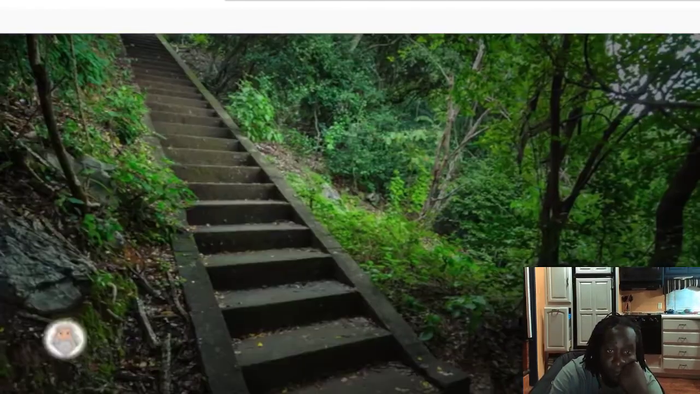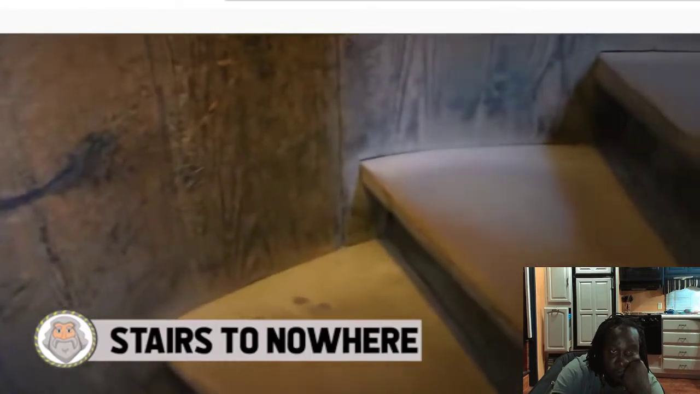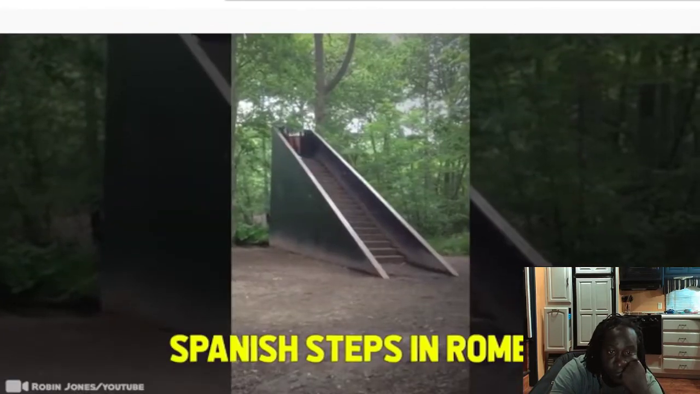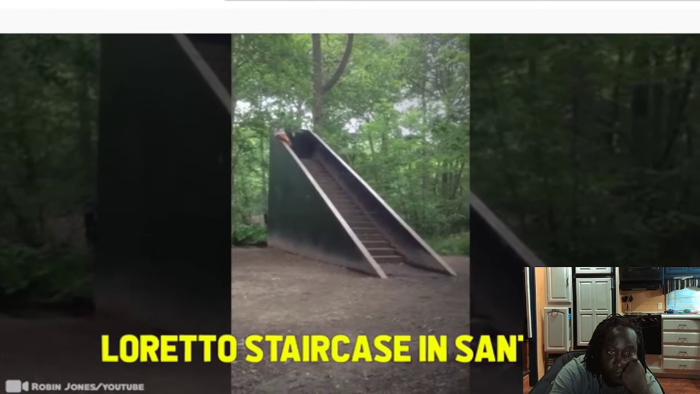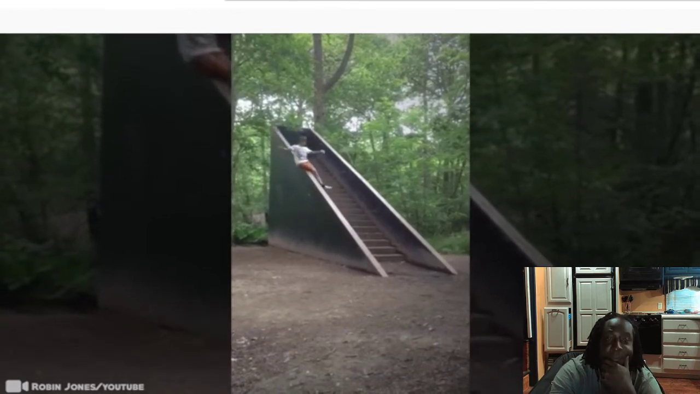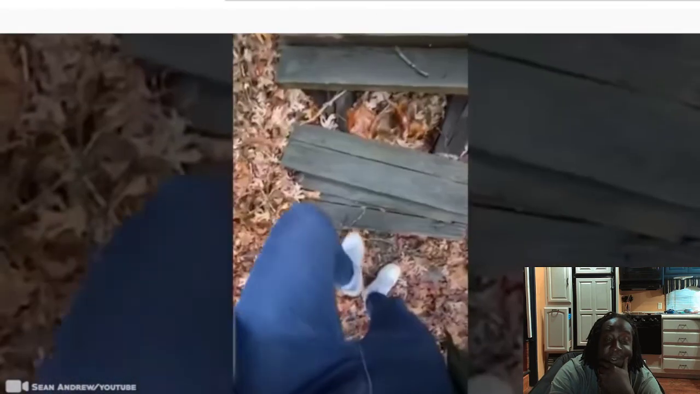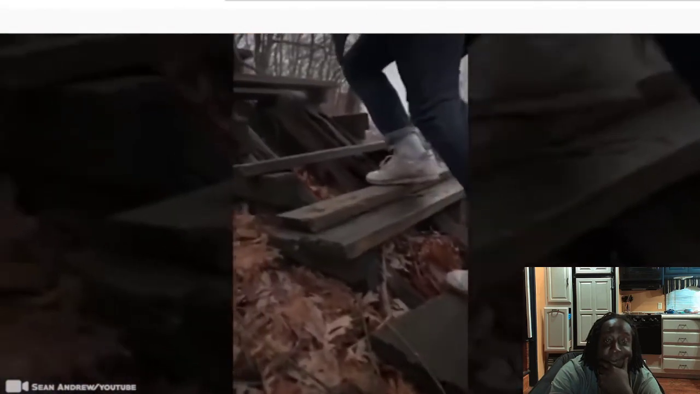Number 1. Stairs to Nowhere. Many legendary staircases have a juicy story behind them. The Spanish Steps in Rome, the Loreto Staircase in Santa Fe, and the steps that lead to nowhere in the Winchester Mansion are just a few. However, these strange staircases have also created a buzz across the internet.